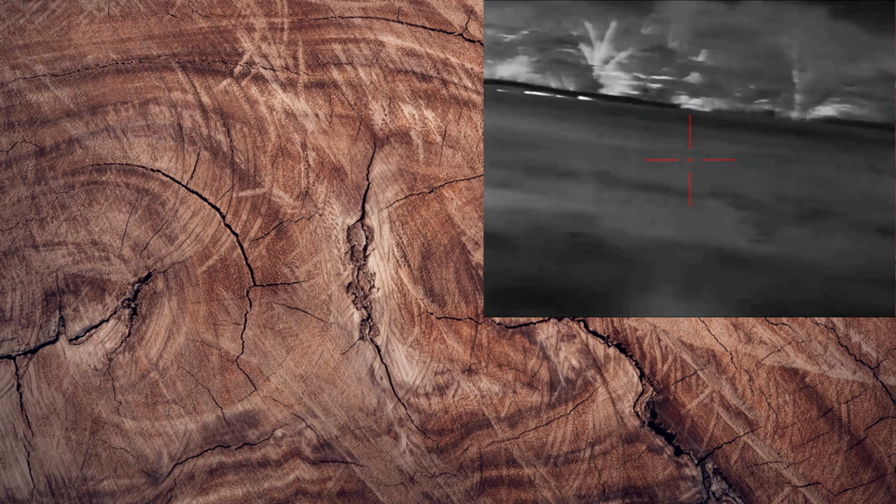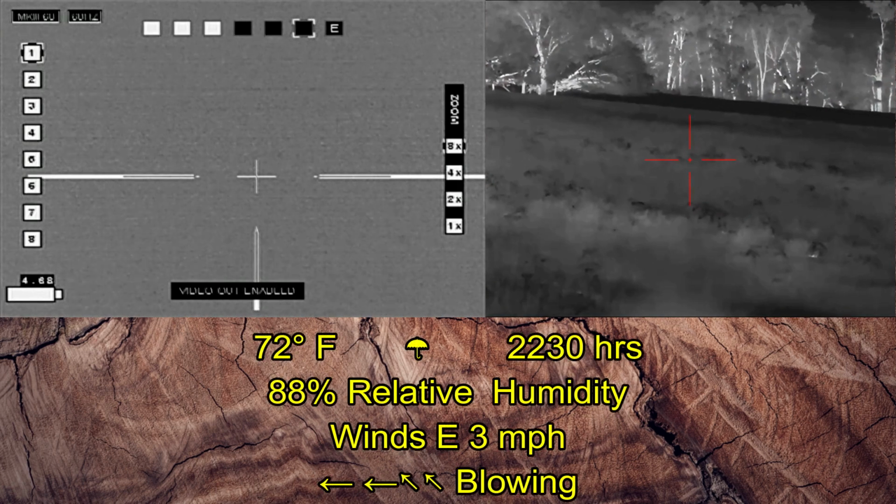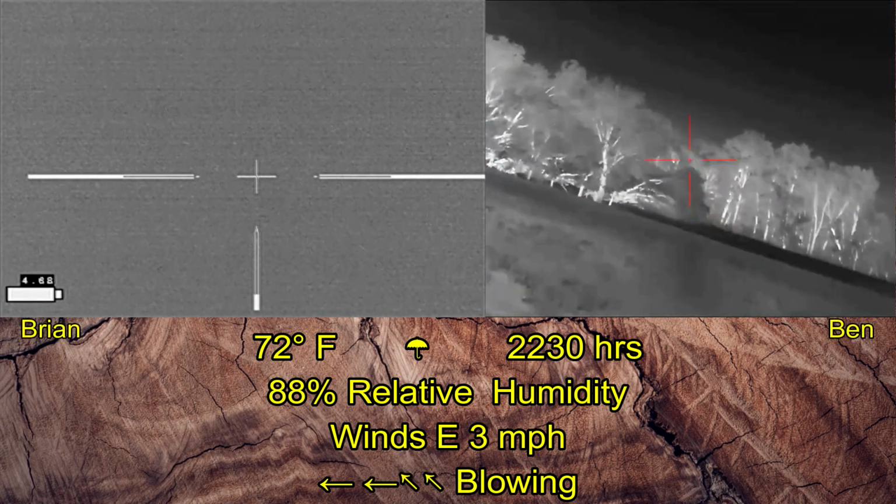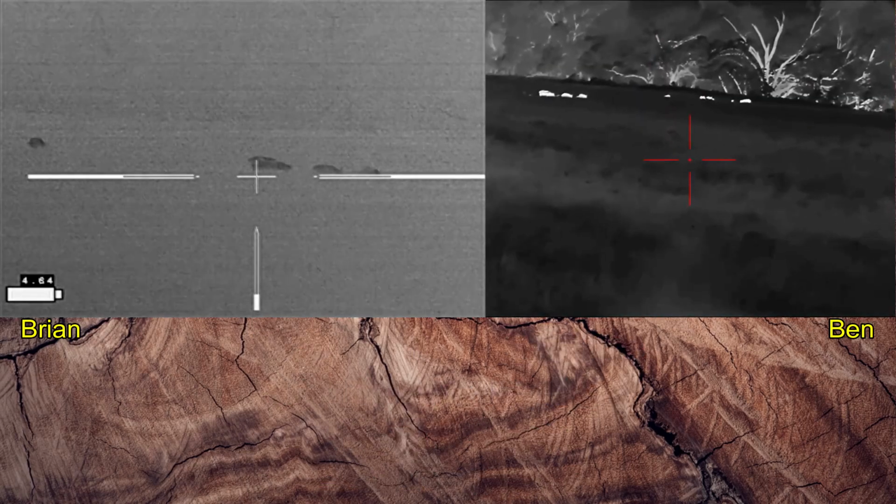Looks like a nice little sounder. Our feet are in a fence, be careful. What's that? Our feet are in a down fence, be careful. Yeah, Ben's warning me that there are fence posts and wire down around our feet, and if we move too much, it'll be a trip hazard.